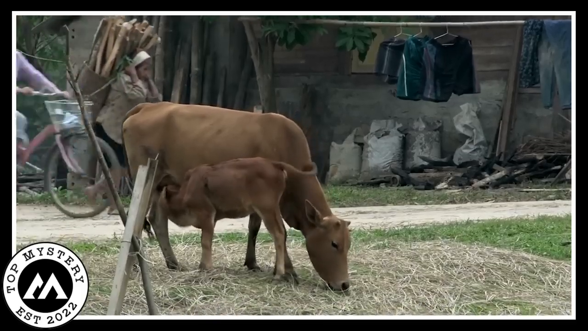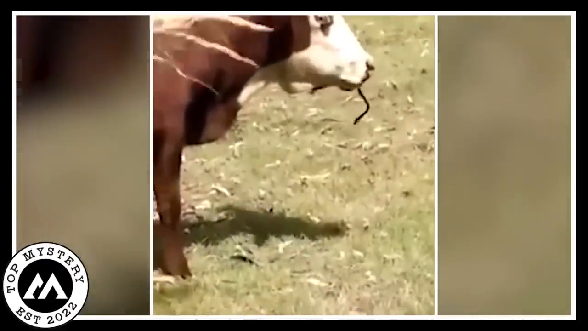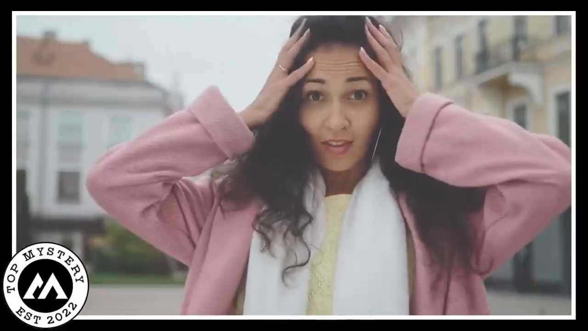Cow-eating snake. So get this, a lady who owns a cow catches something totally bizarre on camera. Her cow, just munching away in the field, is actually chowing down on a snake. The owner's face? Utter shock. She's standing there like, wait, what's happening? Ew.